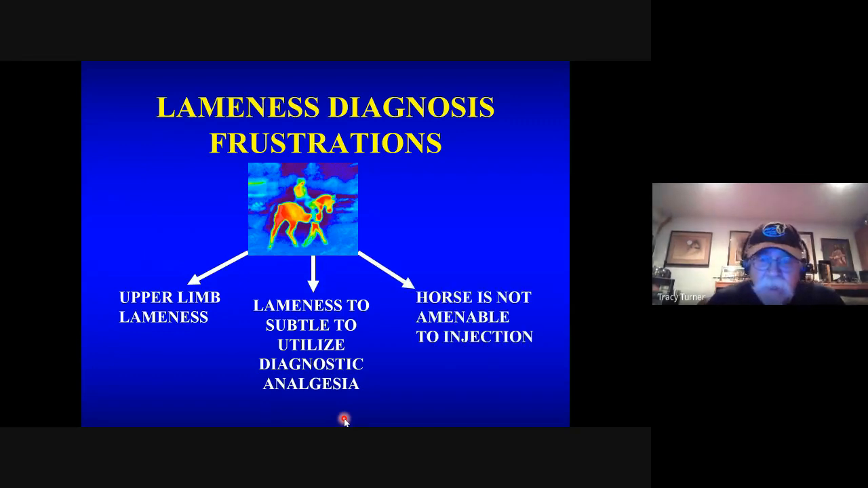And finally, I don't know if you've ever met this horse, but there are certain horses that just are not amenable to diagnostic analgesia. They just don't like getting injections. And I'm old enough now, and I don't have resilience anymore to sacrifice, so I need some other way to look at these horses without dying. And thermography can help with that.